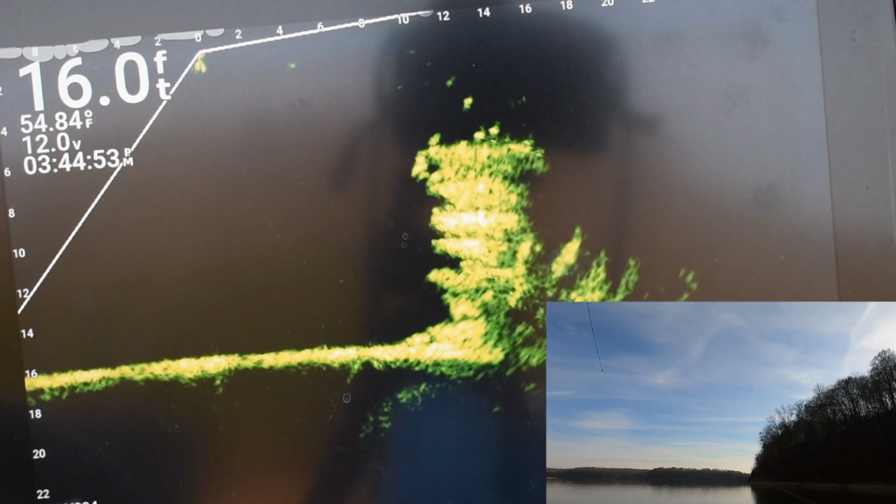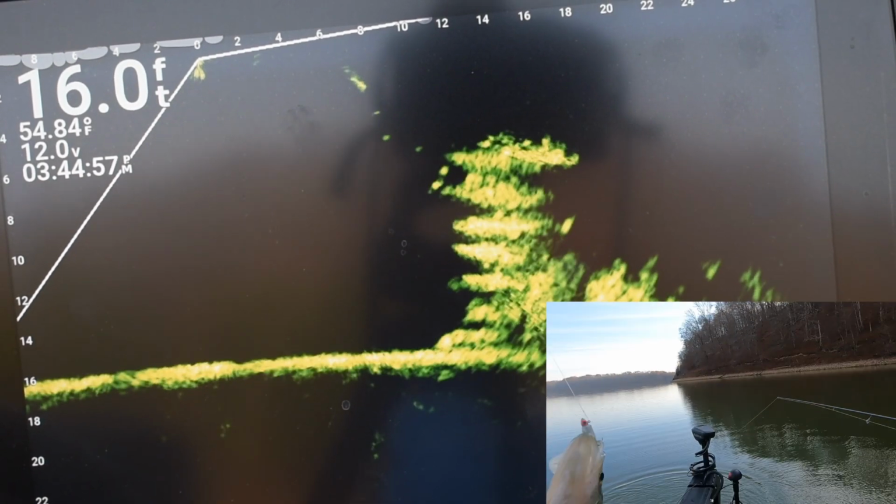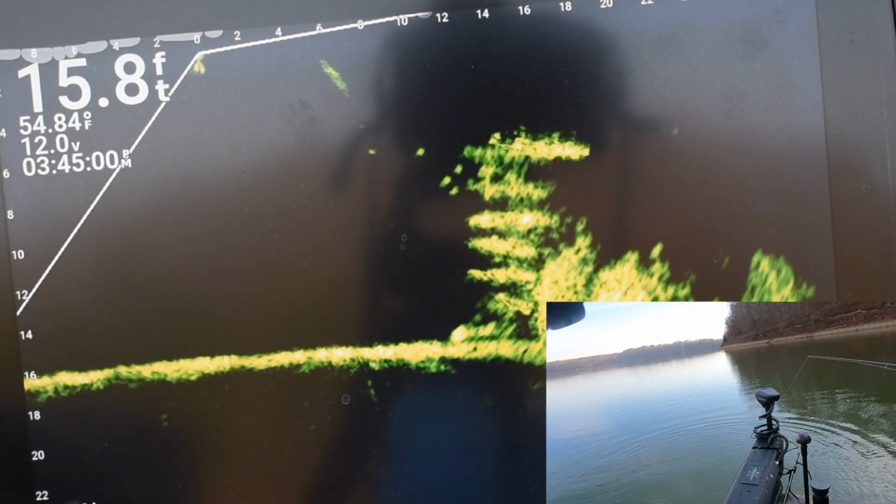There we go. Look at that. It took a minute. Come right up through there. How do you keep them getting hung up?